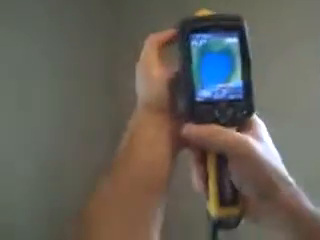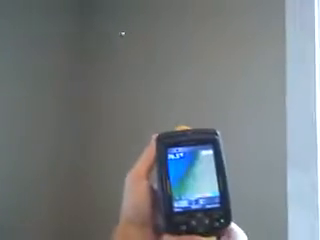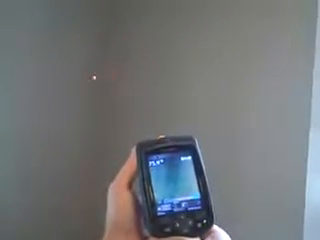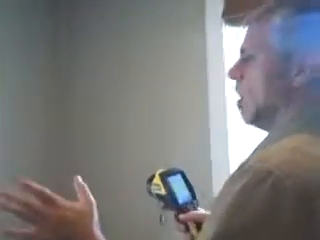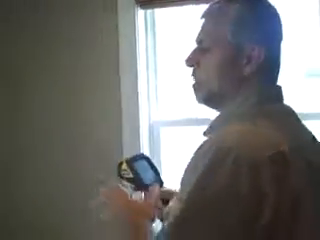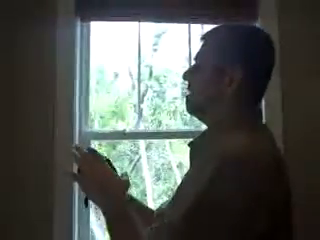Now, as you see, I can detect it, and I'm using my cursor here, the red infrared cursor, and I can show the customer. This is a very valid instrument because it shows exactly where it is, so a restoration company doesn't have to come in here and start cutting up the whole wall.